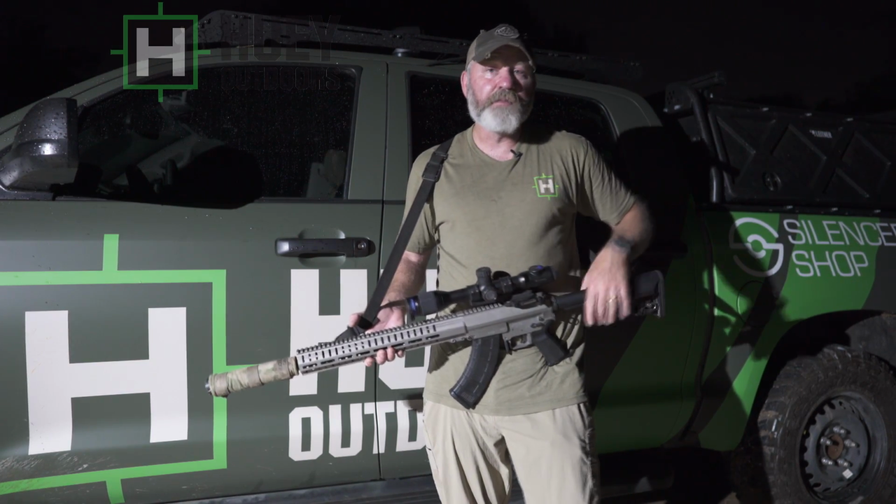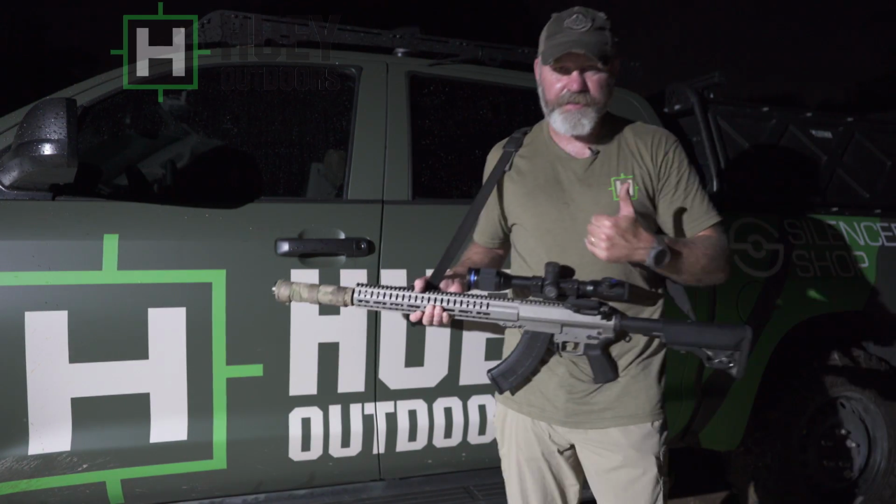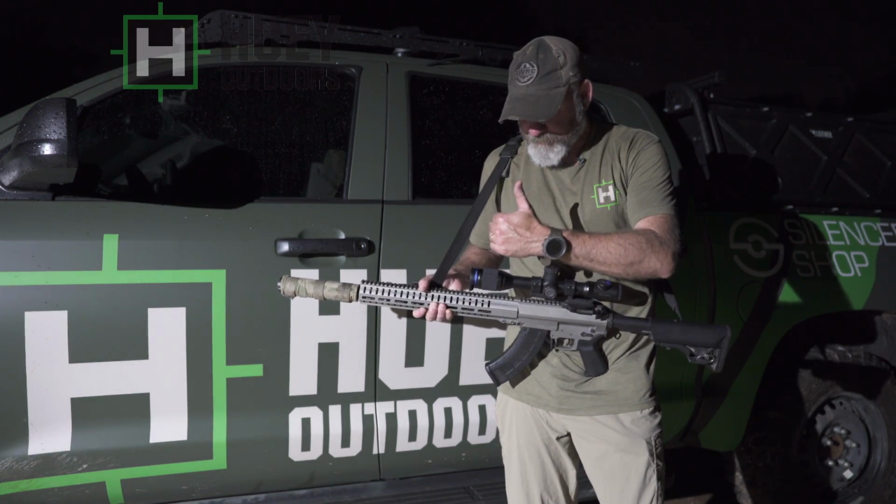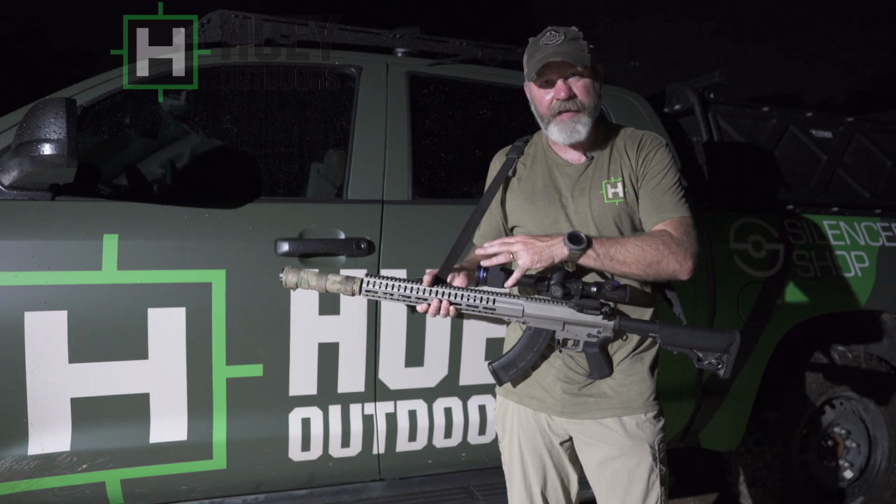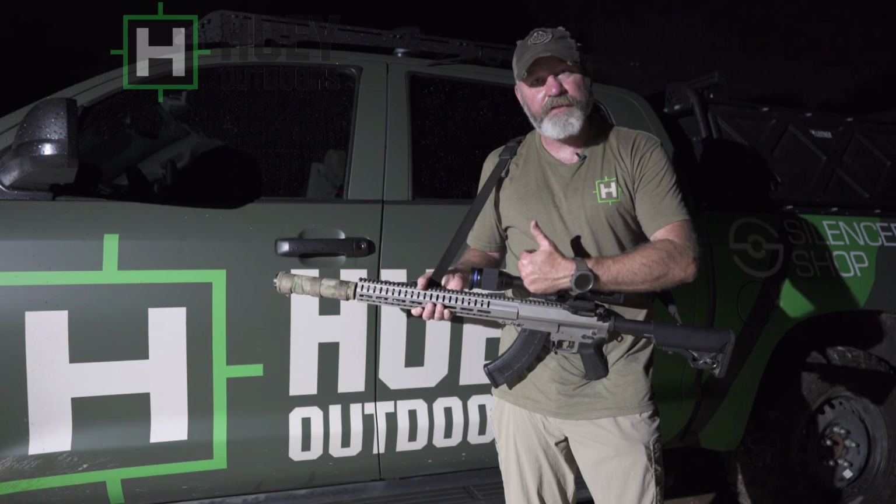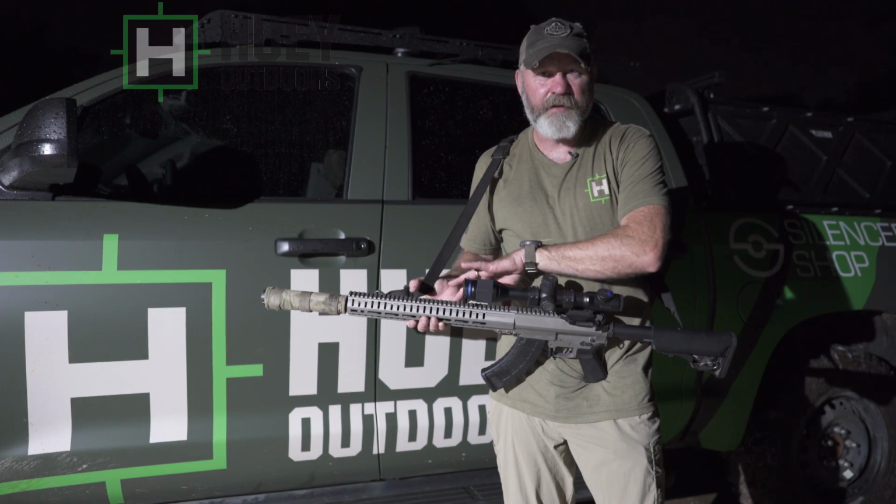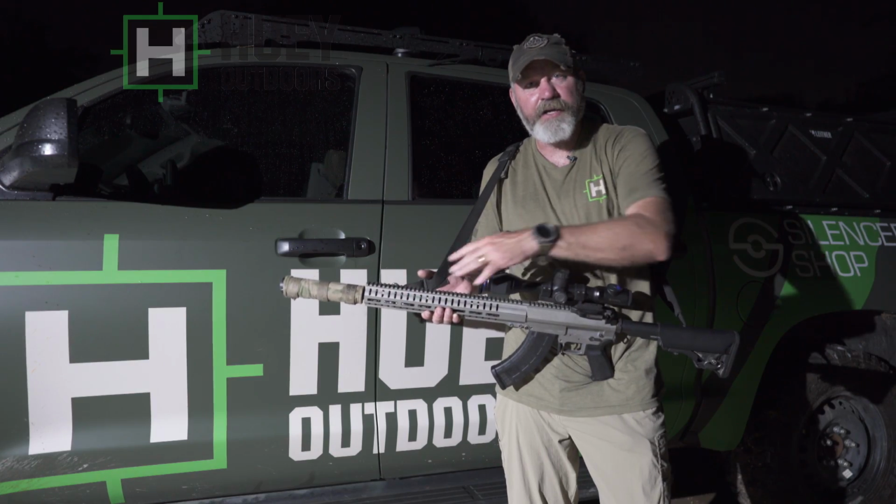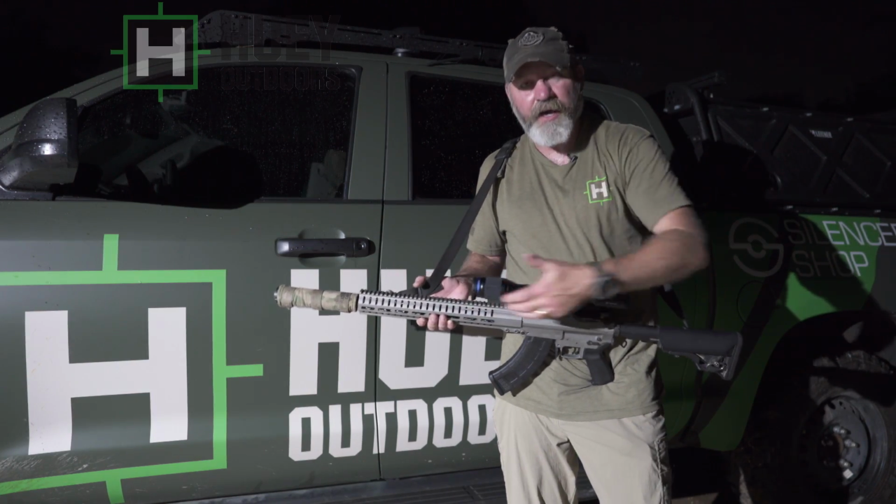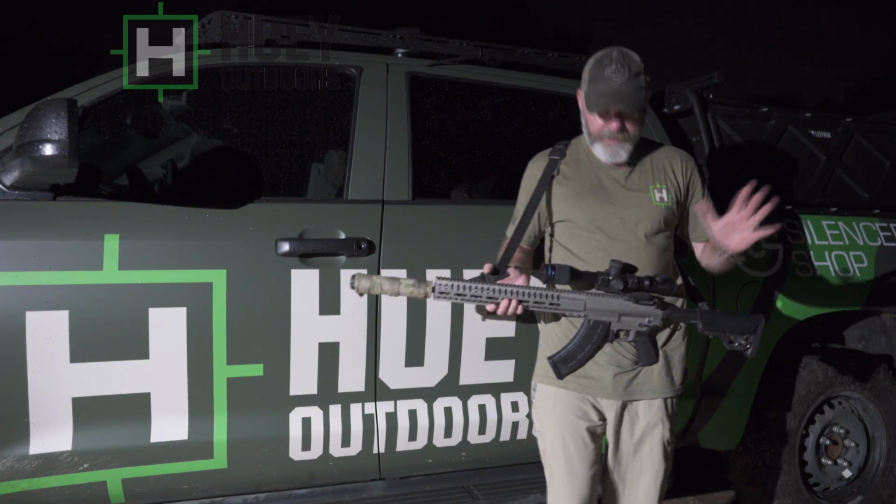Another opinion, I think the scope looks good. I think it looks really good, like a traditional scope, but I would take performance over looks any day. And my only complaint about this new design is, compared to my XP50 Trail or my XP30 Trail, this takes up 5.5 inches of valuable rail space, especially if it's a short barreled rifle or something that doesn't have a full length rail. You're covering up a lot of rail space here. Other than that, I don't see any negative to it.